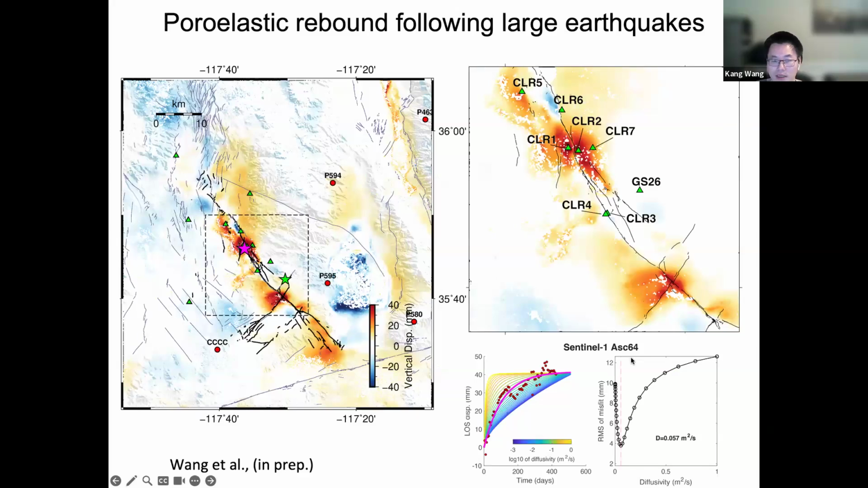Next, I'm going to show an example of using InSAR to study poroelastic rebound. This is again an earthquake, the Ridgecrest earthquake. Here we used InSAR from different look geometries along both ascending and descending tracks of Sentinel-1. We are able to map out both the horizontal and the vertical deformation after the earthquake. Here on the map to the left, it shows the vertical deformation.